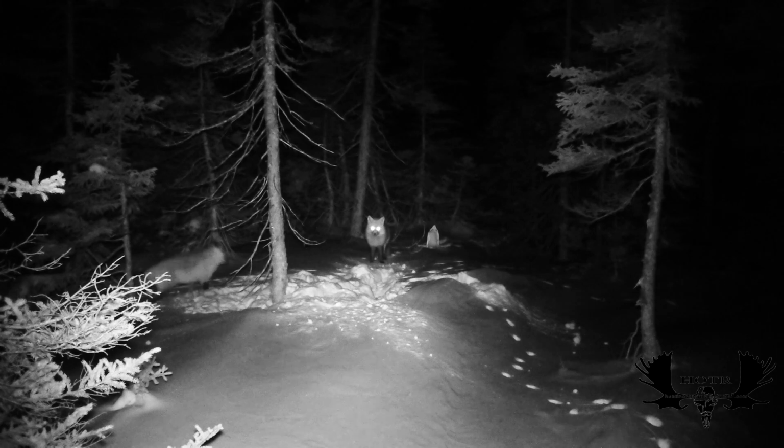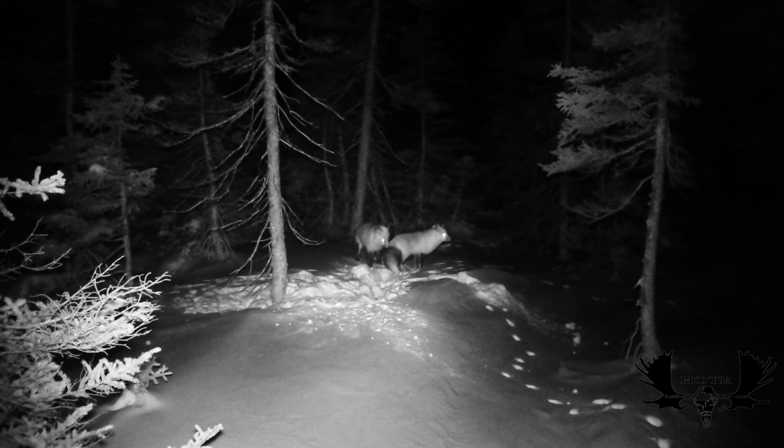Back at cam 2, these two fox not only had a meal in mind, they had other plans as well. Keep watching, you'll see. So I guess that's how baby fox come to be.